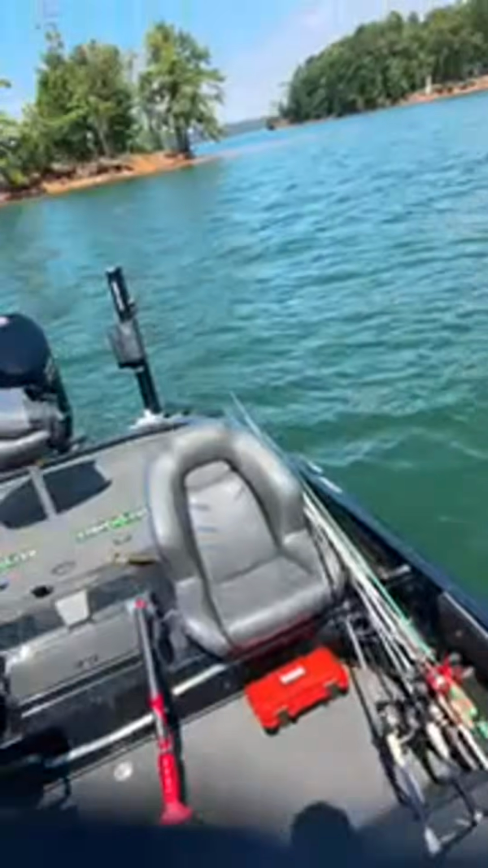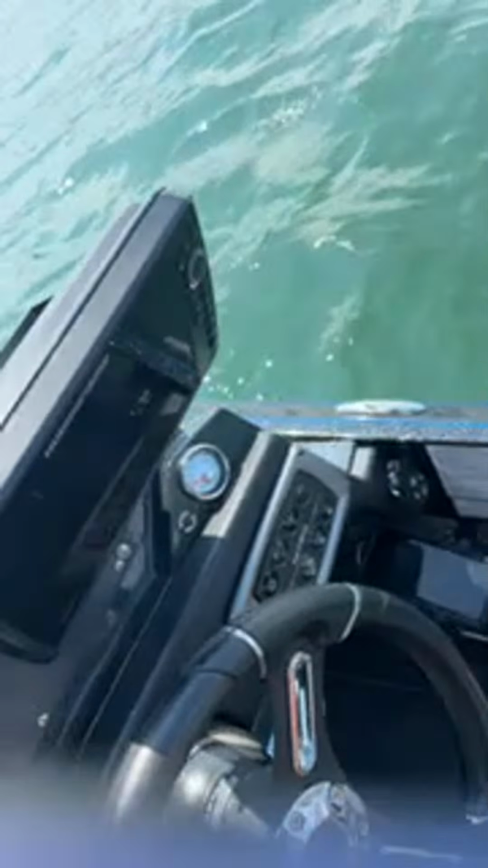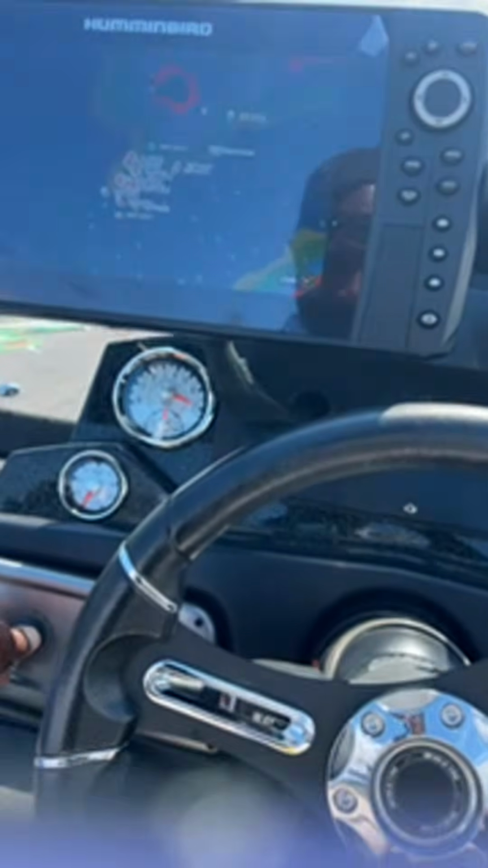I know where I want to go. Let's see if we can hide away from the wind. It isn't too bad, but there's a lot of boats and stuff starting to get out here.